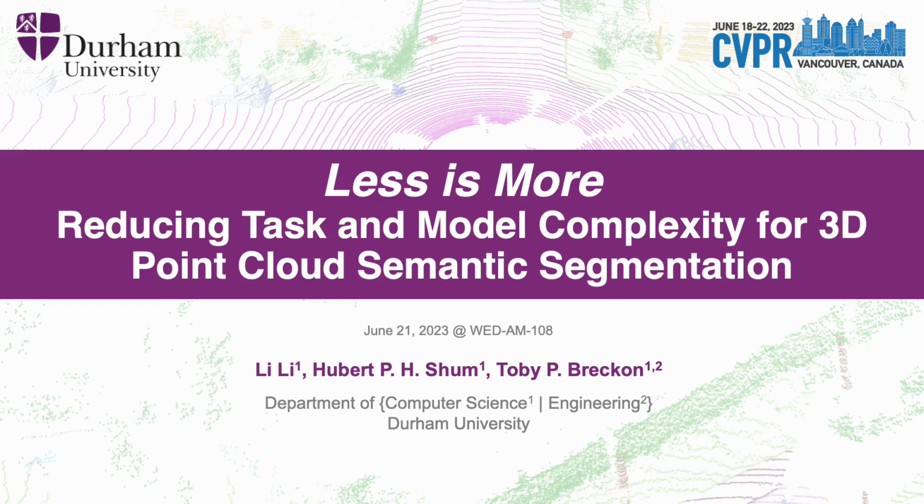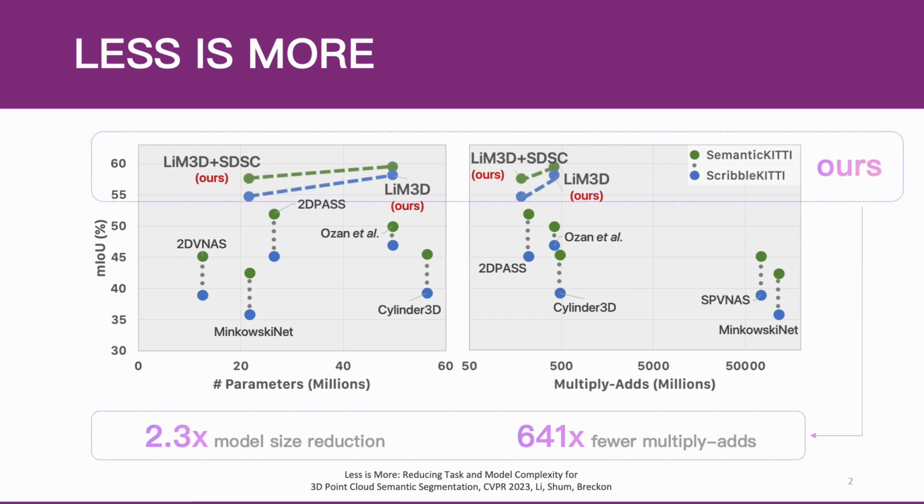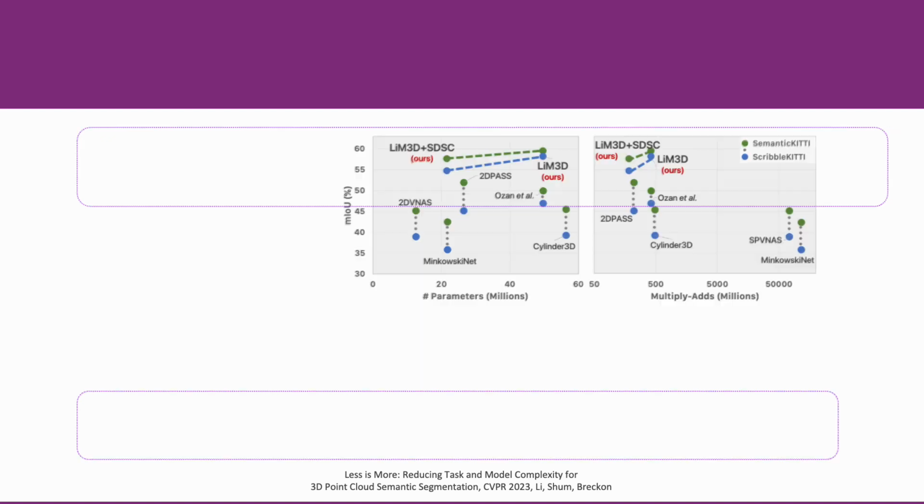We present Less is More, reducing task and model complexity for 3D point cloud semantic segmentation. For 3D point cloud semantic segmentation, previous work often employs relatively large backbone networks to improve segmentation accuracy at the expense of computational costs. To address these issues, we propose a new pipeline that employs a smaller architecture, requiring fewer annotations to achieve superior accuracy compared to contemporary approaches. Our method has a 2.3 times model size reduction and about 600 times fewer multiply adds.